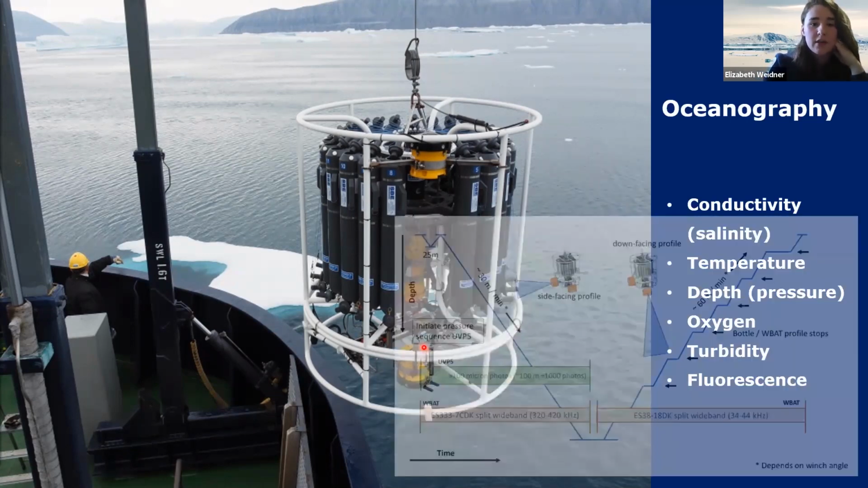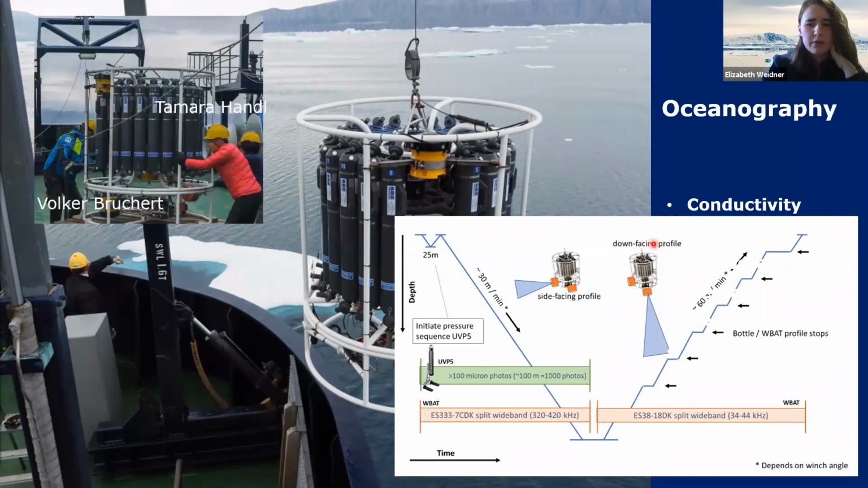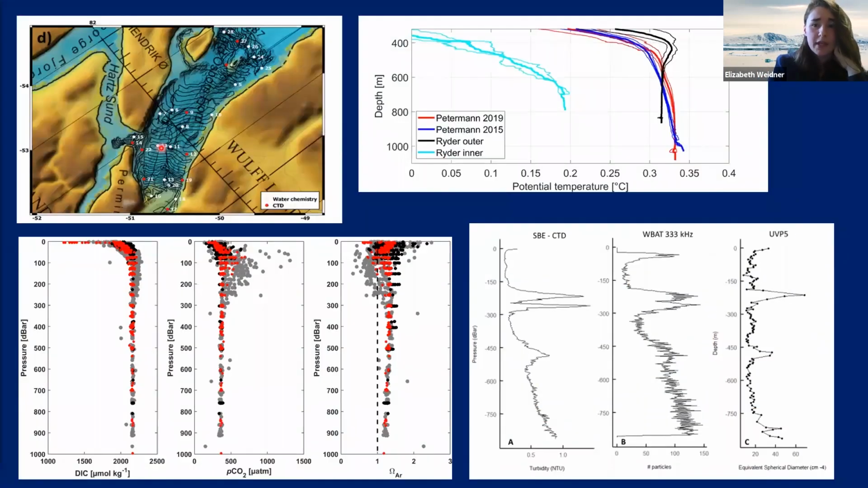And so the CTD had an interesting procedure for its deployment because of the acoustics. On the downcast, the side-facing high-frequency acoustic system and the UVP would collect data, and then they timed it so that when the CTD started its upcast and started collecting its bottle data, the lower frequency downward-facing profiler would collect data. And just like with the coring, the deployment and the recovery and the sampling of this data requires a ton of people, and it felt like they were working around the clock to make that happen. They collected data at 28 oceanographic stations in Sherard Osborn Fjord alone.